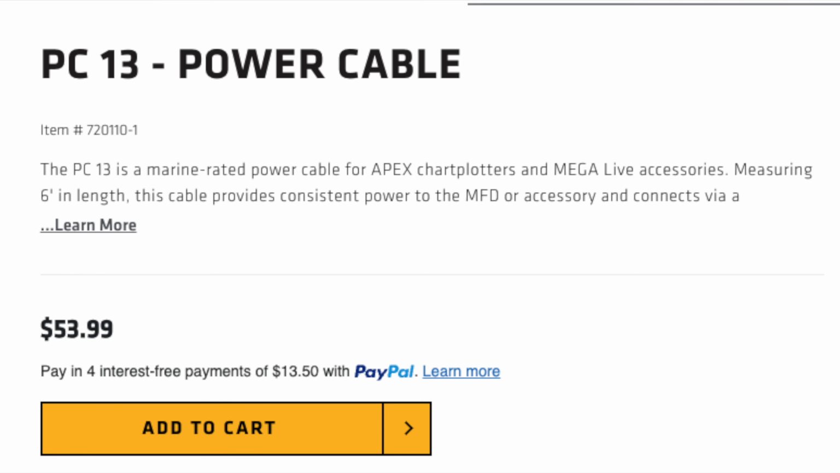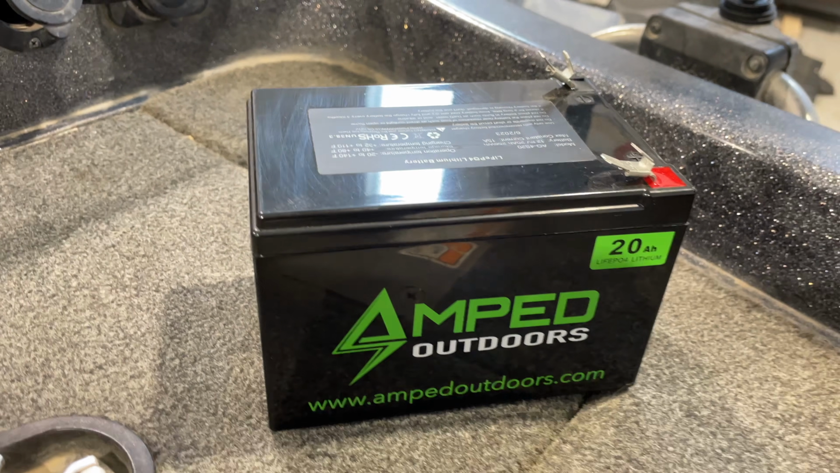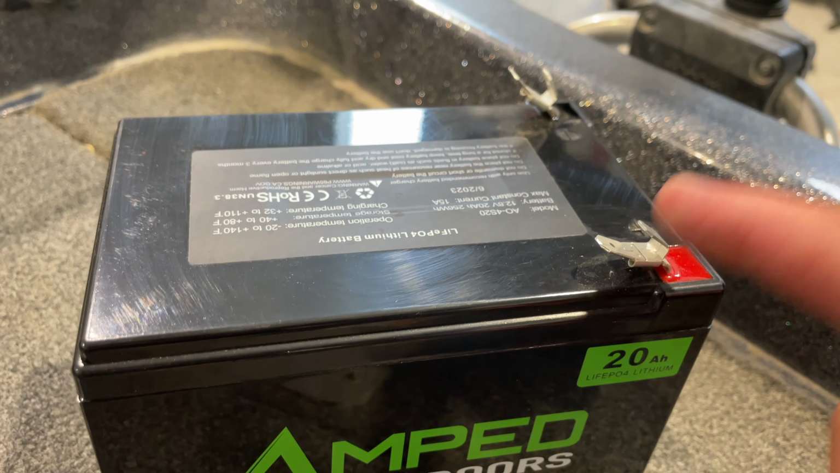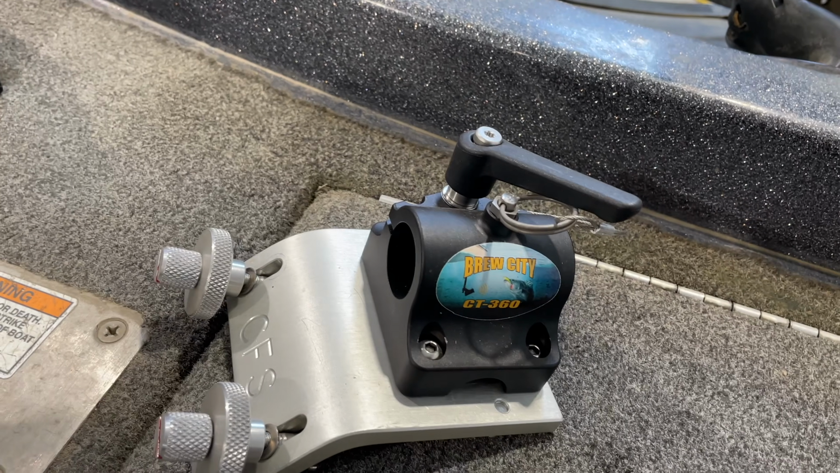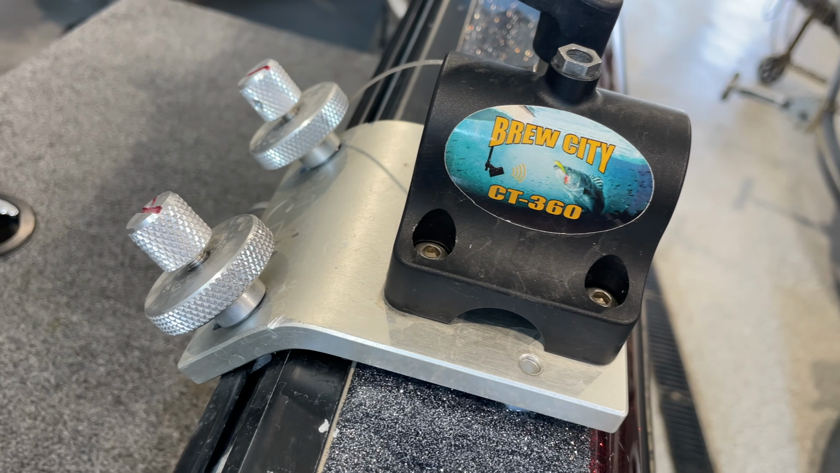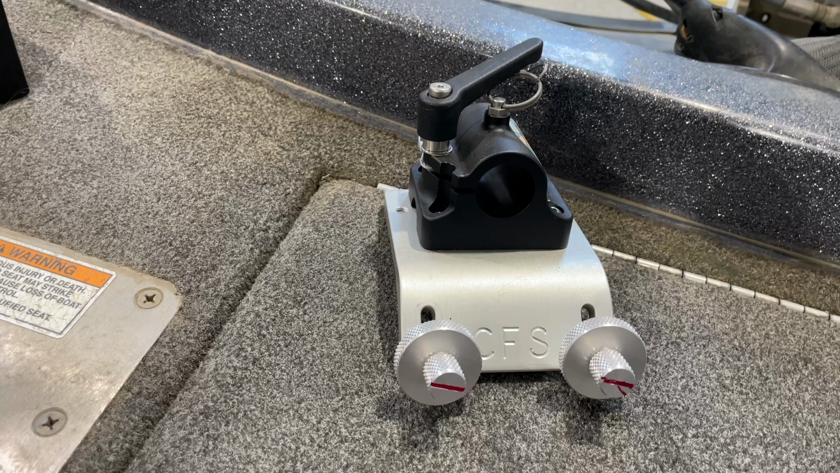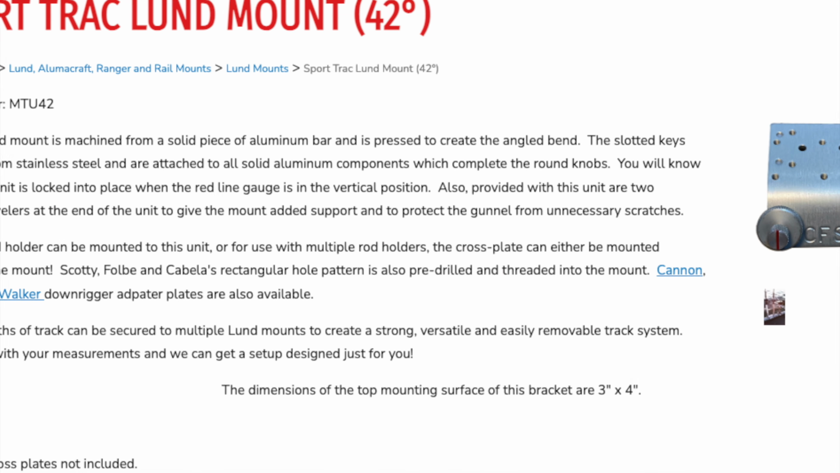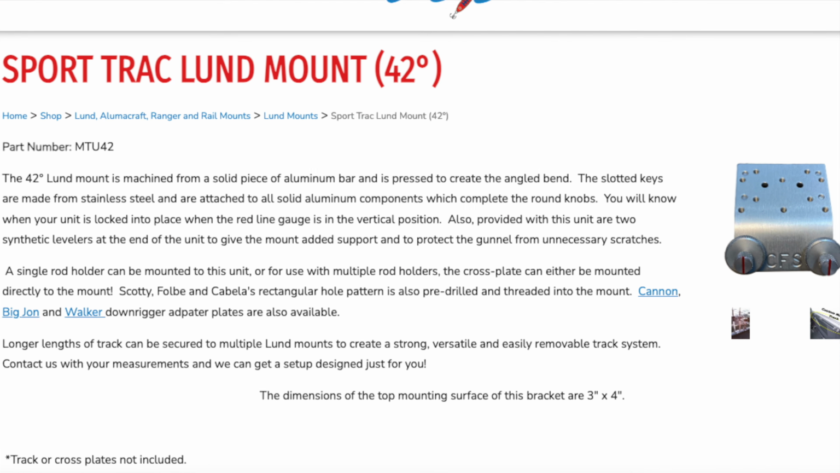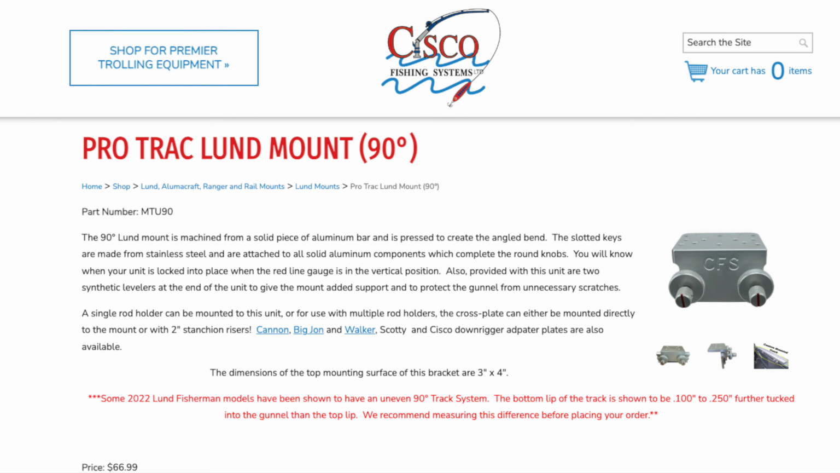And the other stuff that I needed, of course, I needed a battery. I got an Amped Outdoors 20 amp hour battery to hook the thing up to. I then had to get the Brew City base for the pole to go into on the side of the boat. And in order to get the Brew City base on the side of the boat, I needed a Cisco 42-degree track adapter, since the back of my fiberglass Pro V is a 42-degree, not a vertical 90-degree mount. If I want it up in the front and the bow though, I can get the 90-degree.